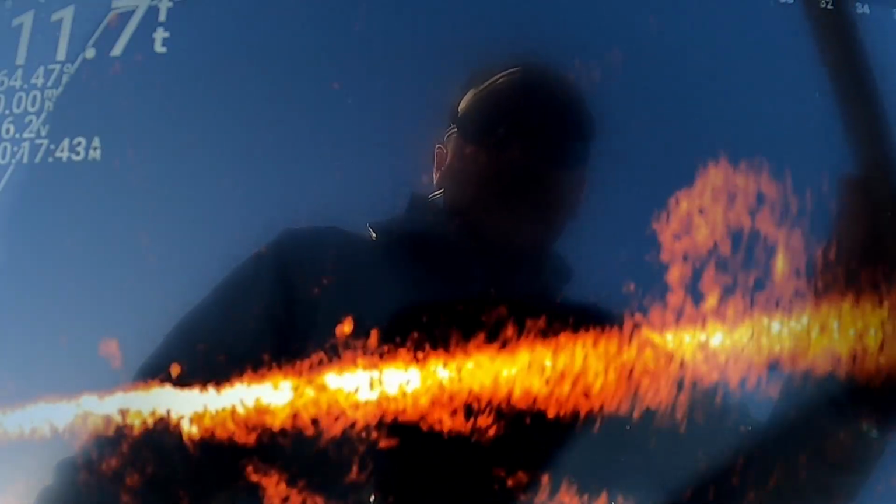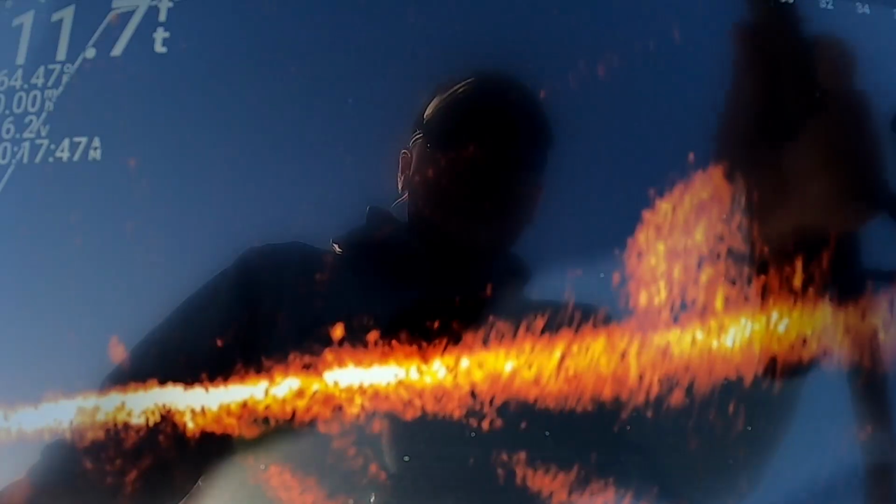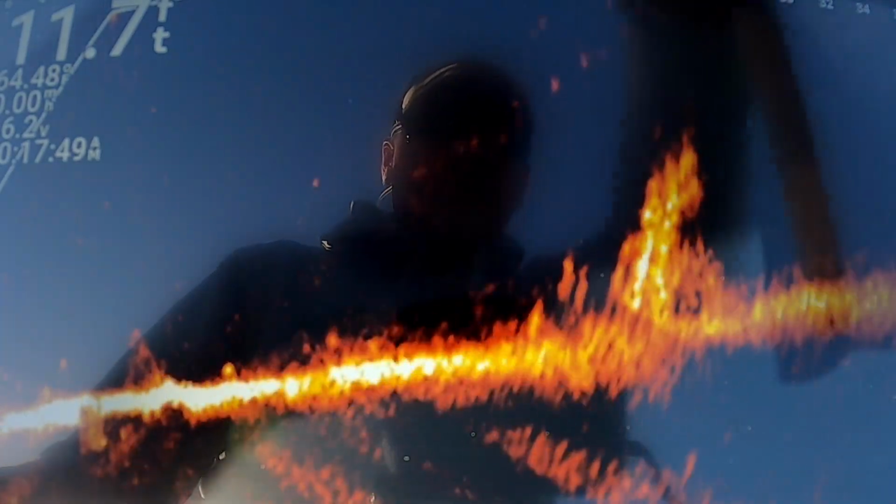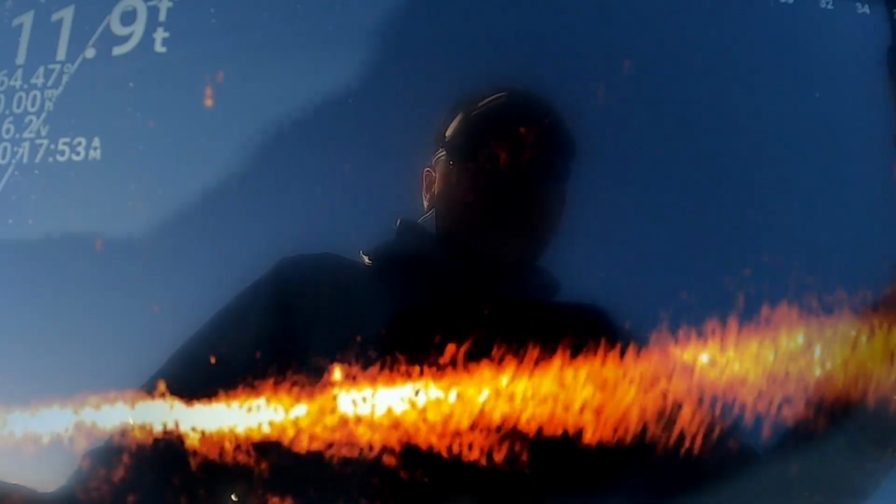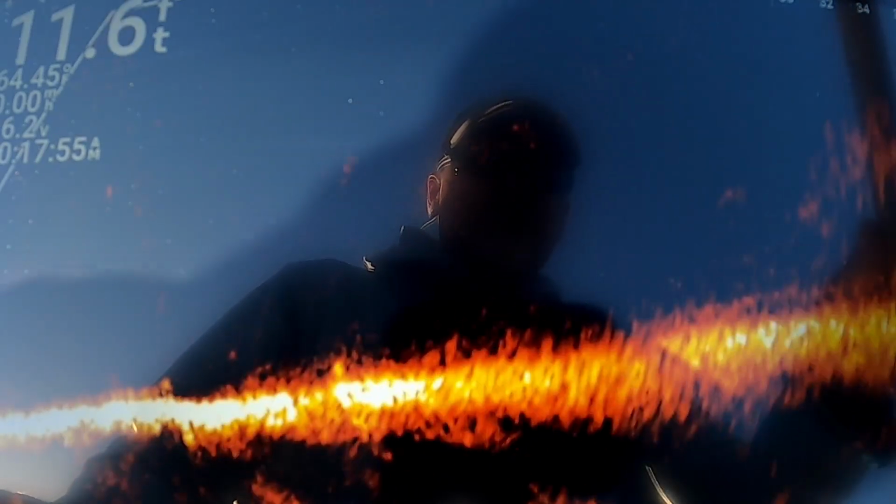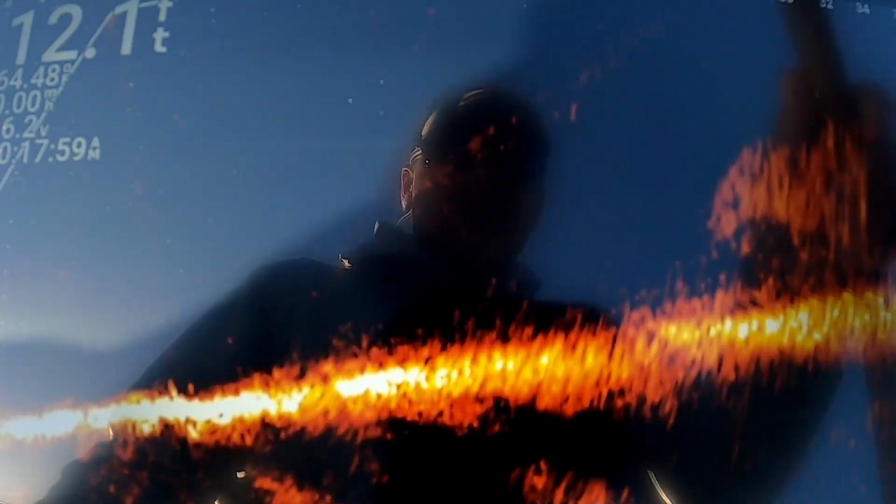Problem is they just don't hardly show up on this live scope at all. But they show up really good on my side scan. But we're gonna see if we can try to get one or two to come out of there anyway.